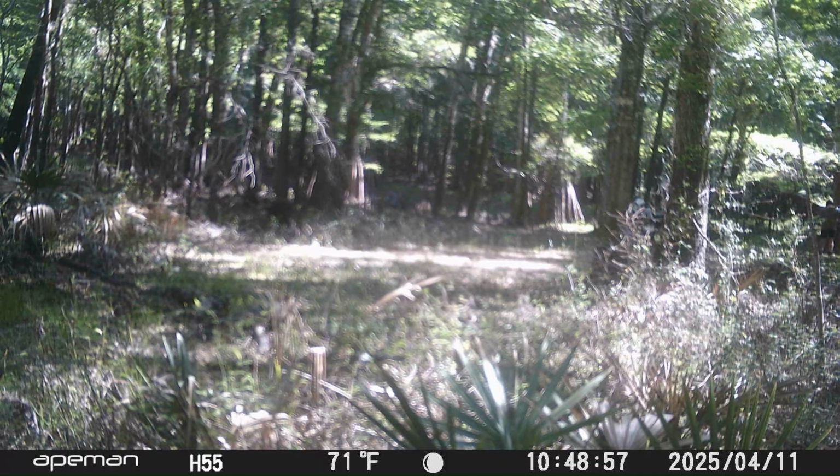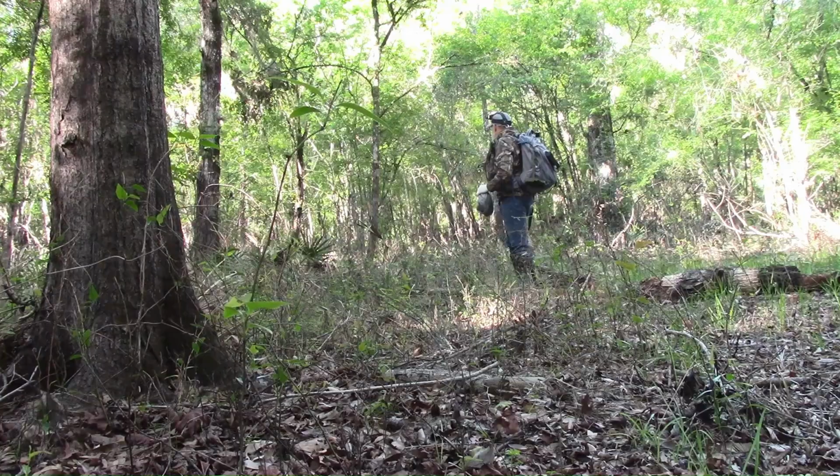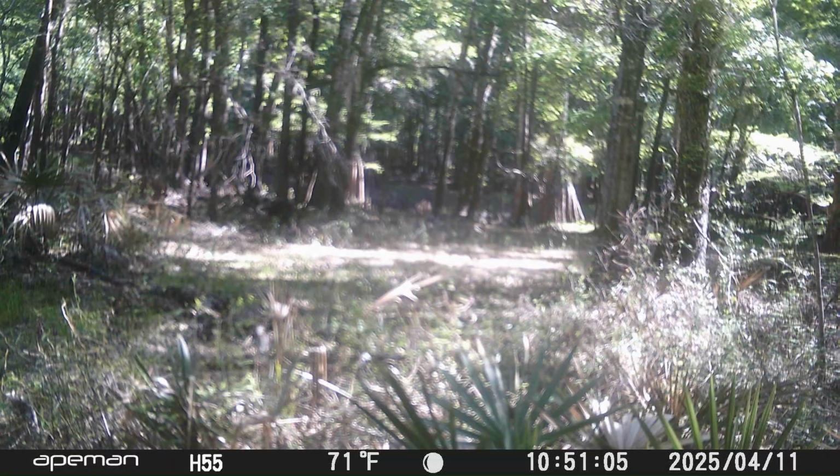So getting all this information here, this is a lot of information on this one area with the game camera. Just setting it up like this for surveillance, so you know what's going on in the area. So you should be using game cameras in your research. It's not a waste of time.